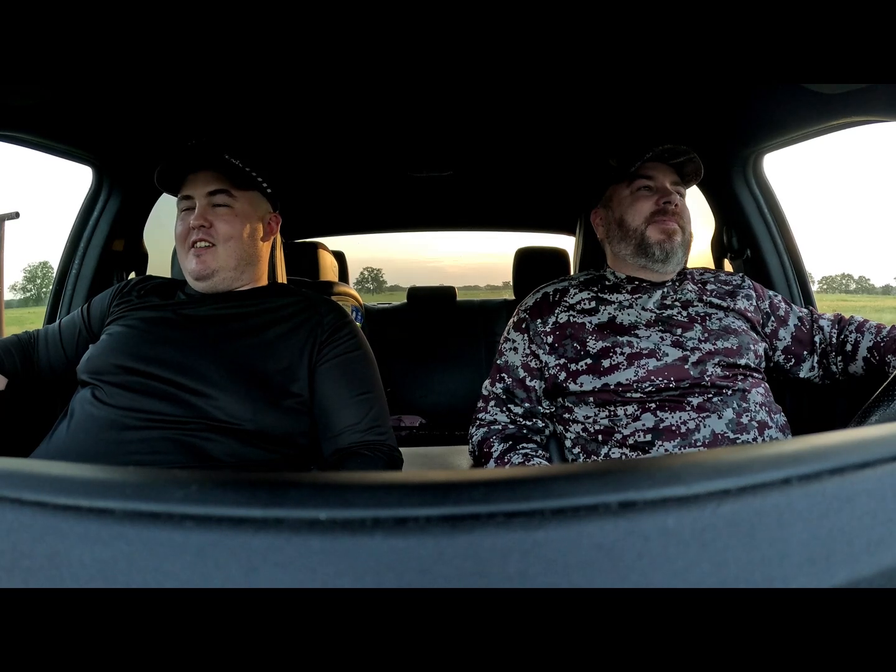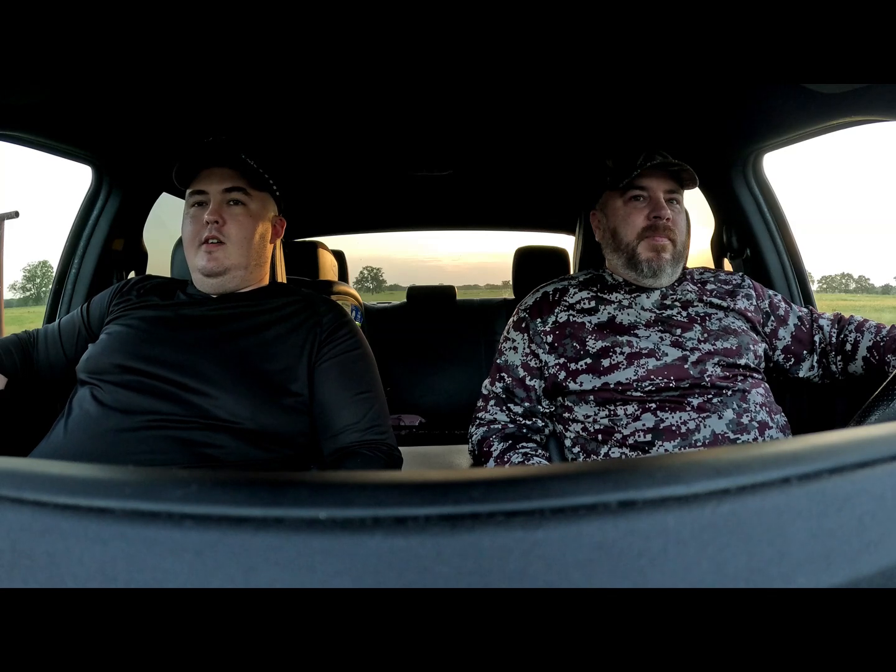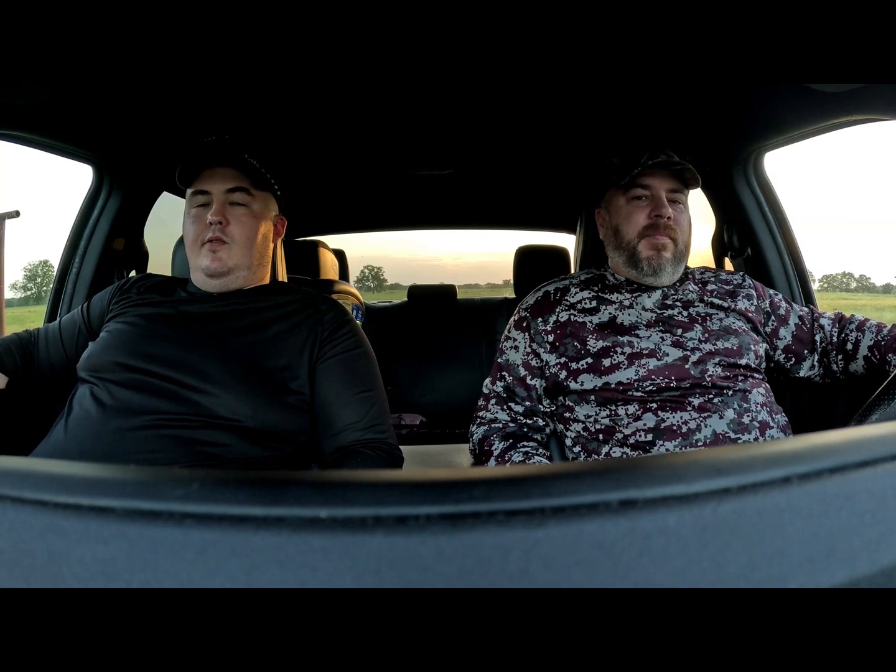We're going to have to hike a little bit, but we are running an Autel Evo 2 thermal drone. It'll help us with a bit of scouting, so we're not going to completely waste our time walking back there. We'll know what we're getting into. So we'll see how that goes. Hopefully we can get on some hogs.